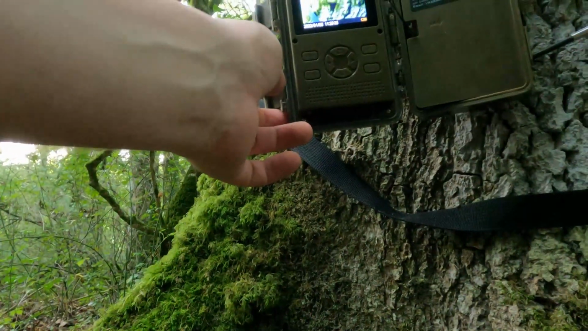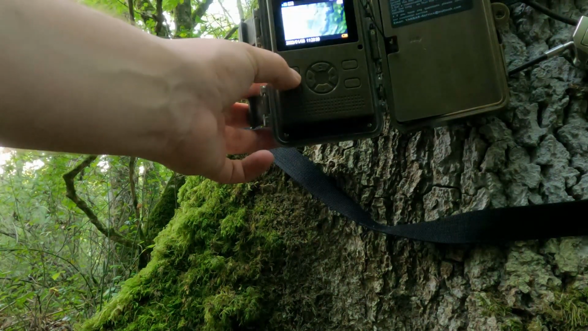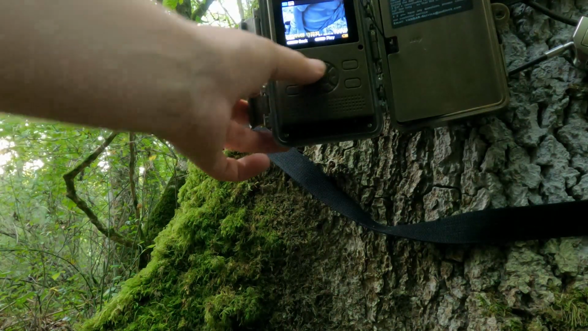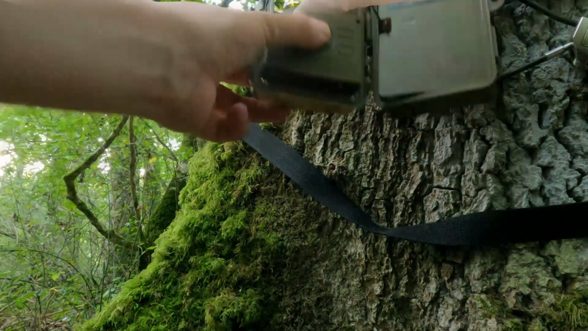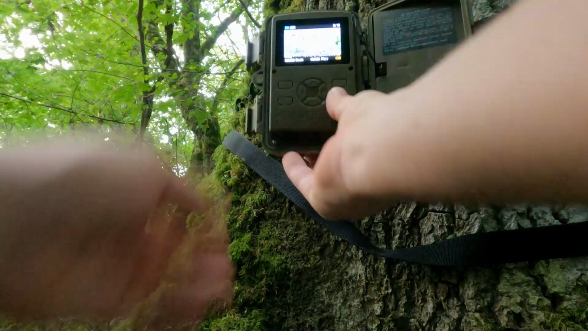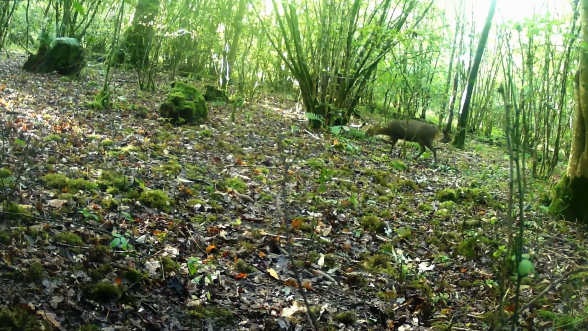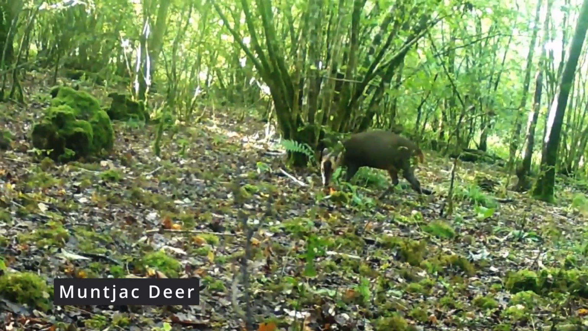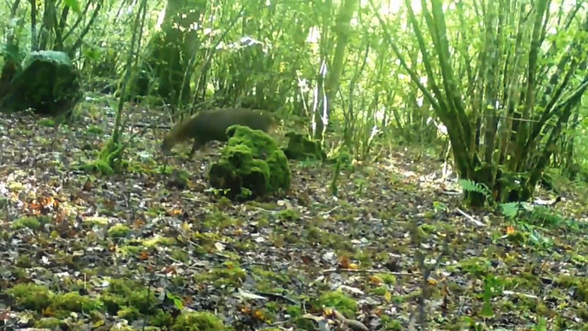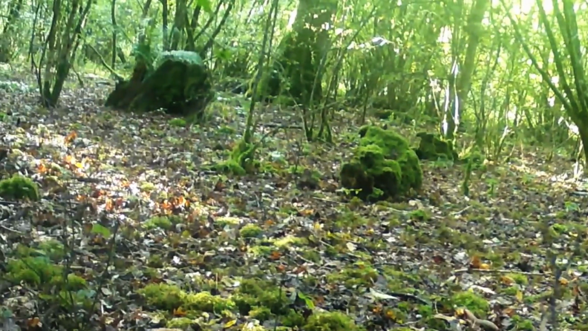Okay, so we've now got 18. We have a deer. See what else we got.